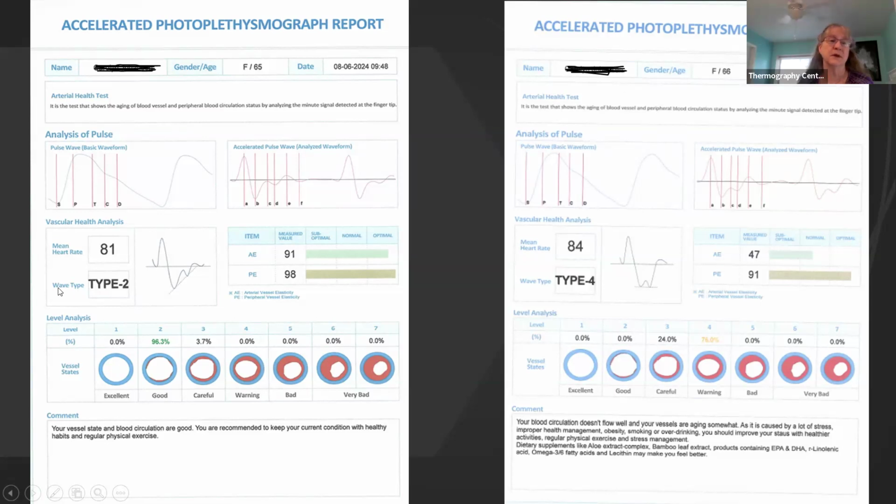Type 1 is the best, type 4 is the worst. Her arterial elasticity was at 91, and her peripheral elasticity was 98. Her vessel status was number 2. A good report. This is the kind of report we all want.